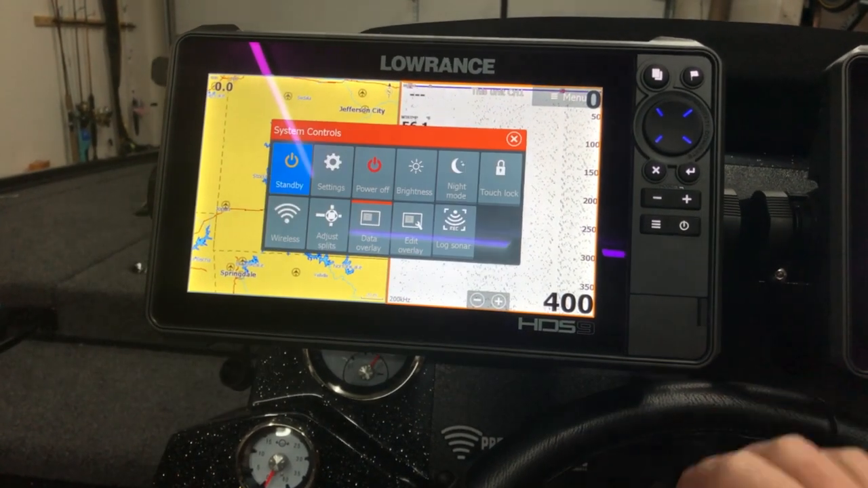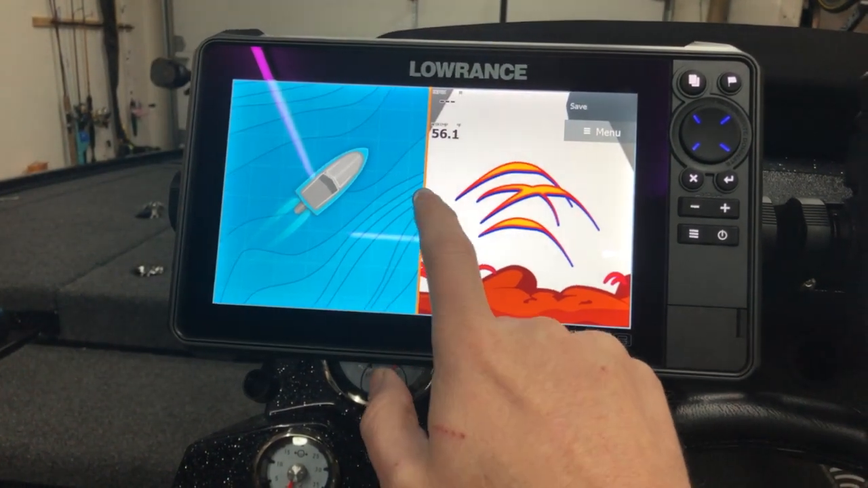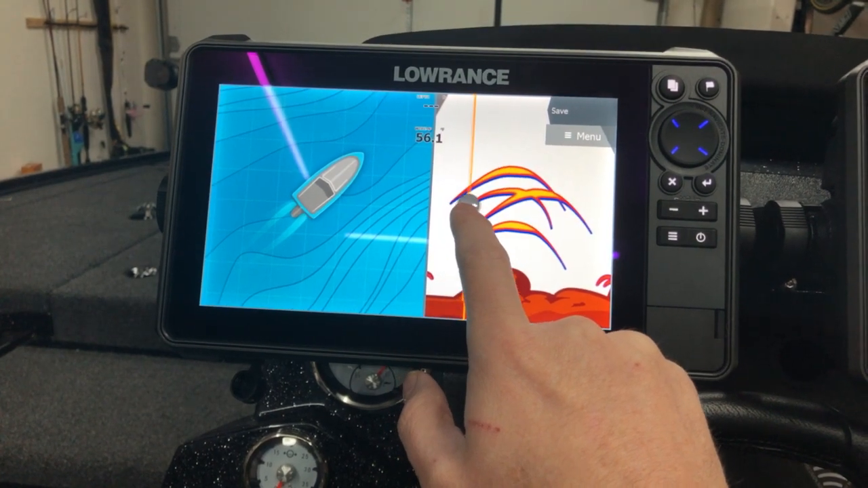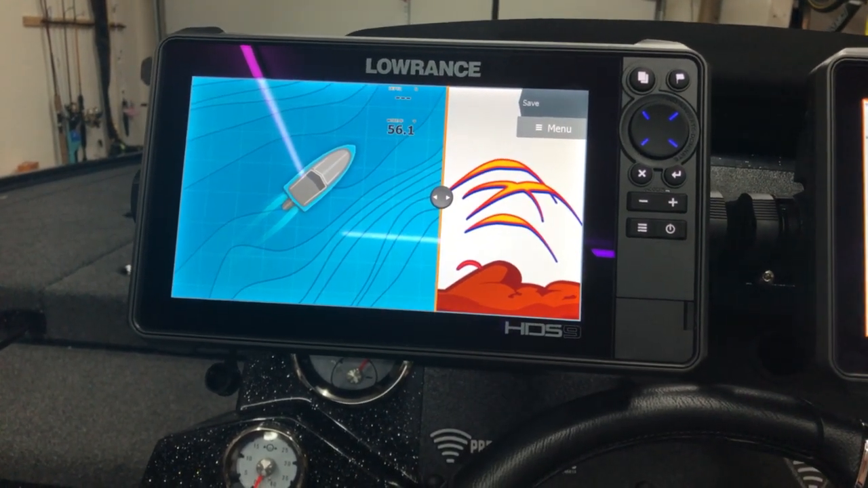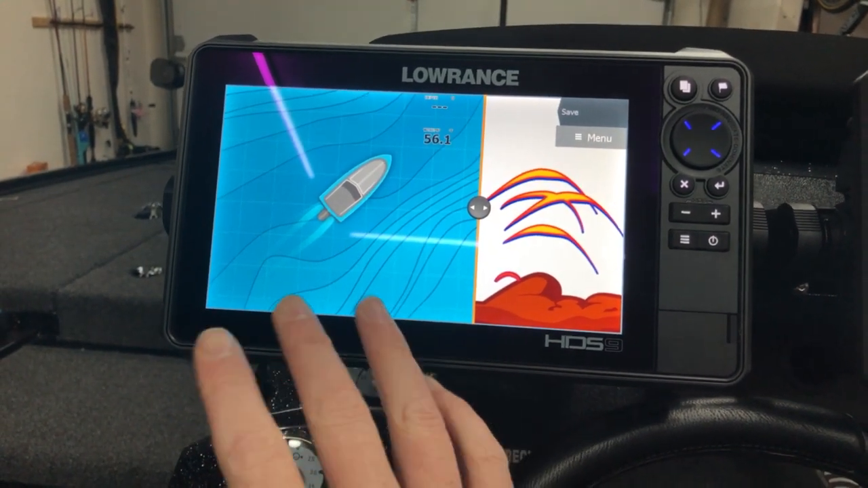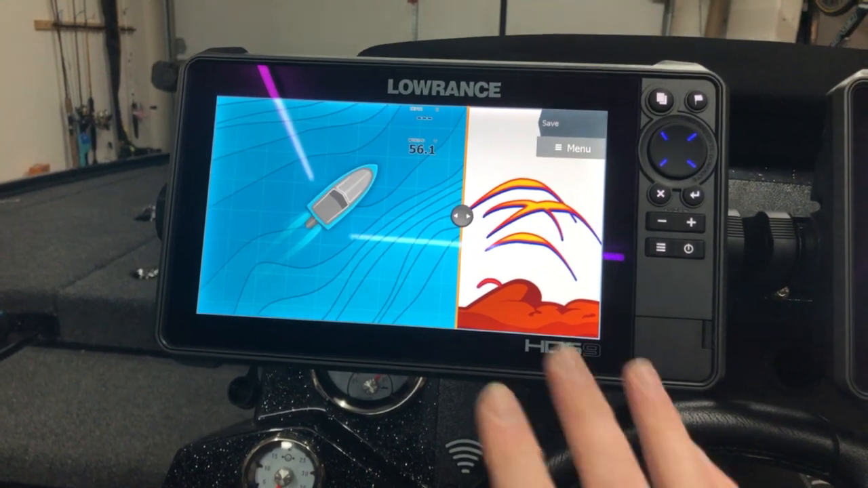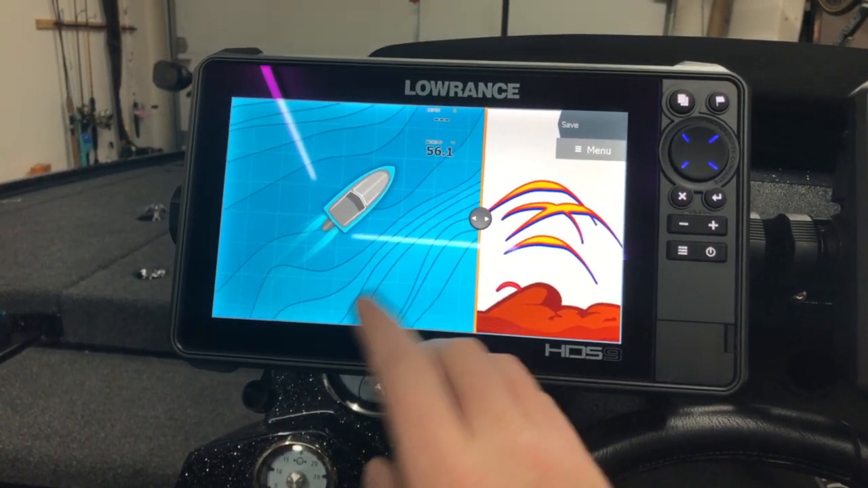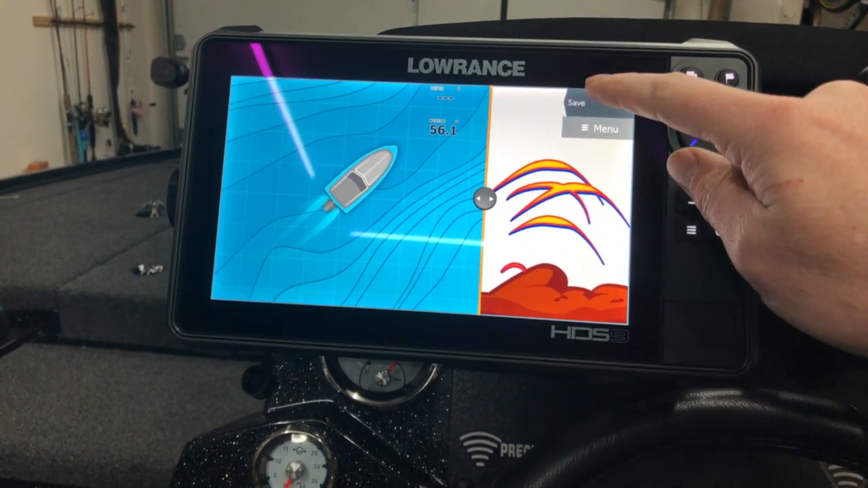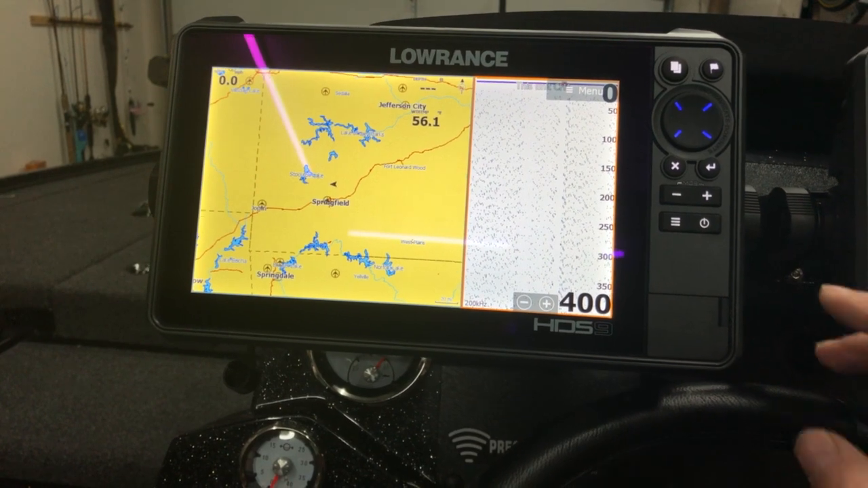my power button. I'm gonna go to my adjust split, and I'm simply just gonna move that over to the right. And the reason for that is when I'm running down the lake, I still want to see my sonar, but I want to see the majority of my map on the left side of the screen. You can switch it, you can put it on either side that you want, but I like to have that mapping there, and I want to see more of my mapping than I do on my sonar. I'm going to go ahead and hit save. That's going to save that on my screen, and now I've got the setting that I want.